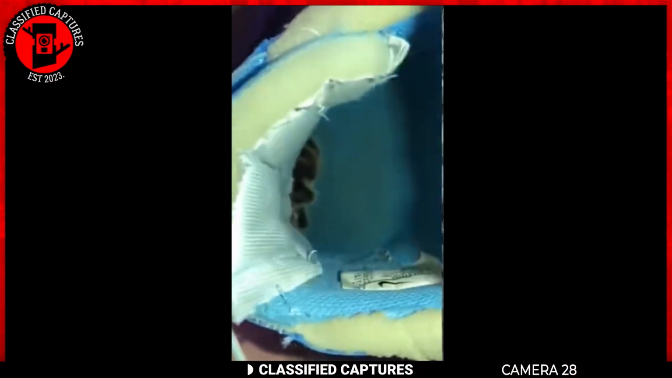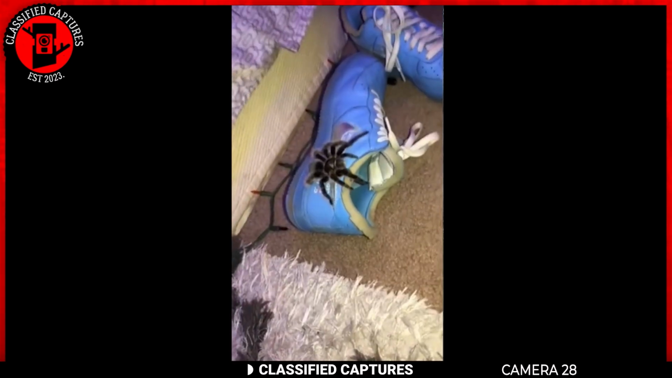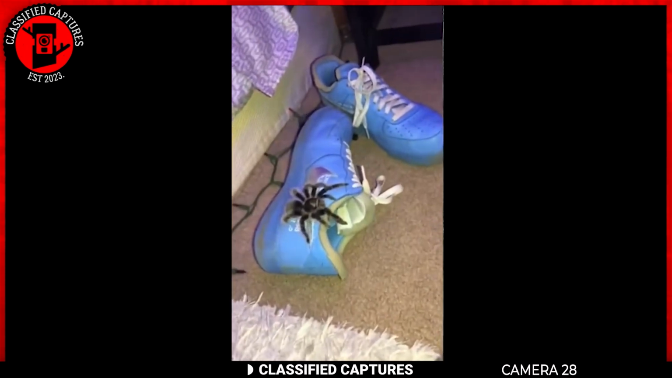What's the first thing you do when you're about to put on your shoes? If your answer is simply stick your feet in, you might want to rethink that habit.